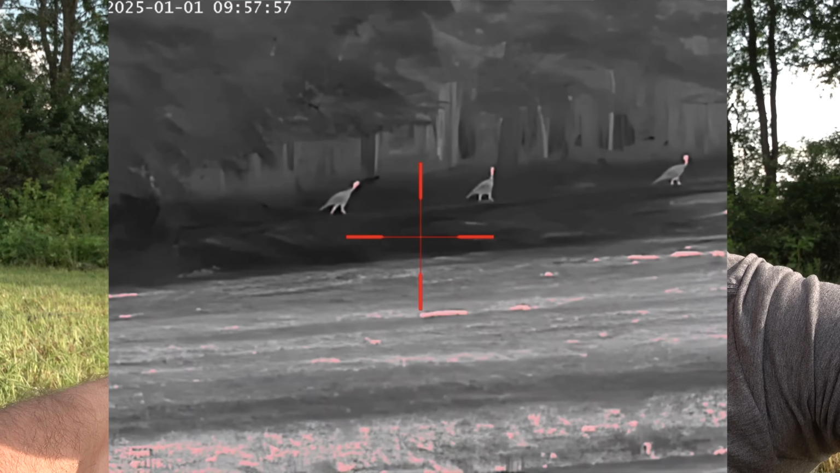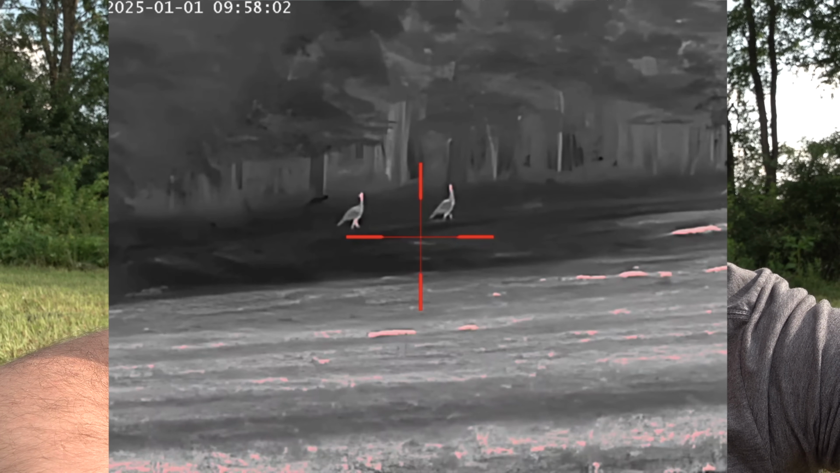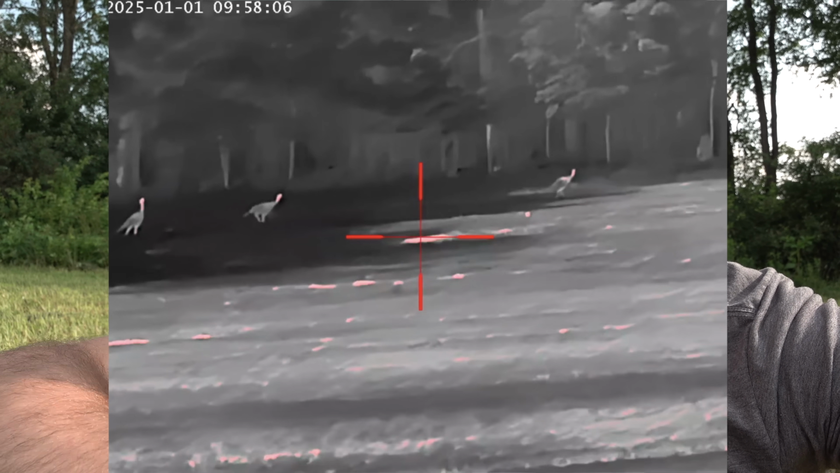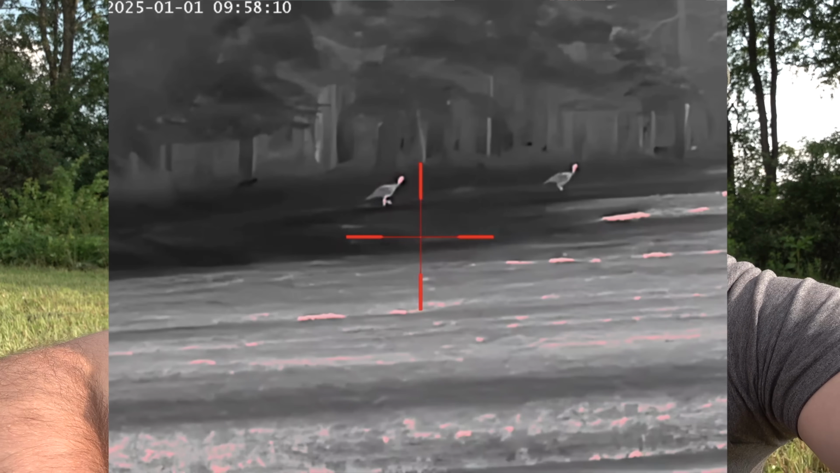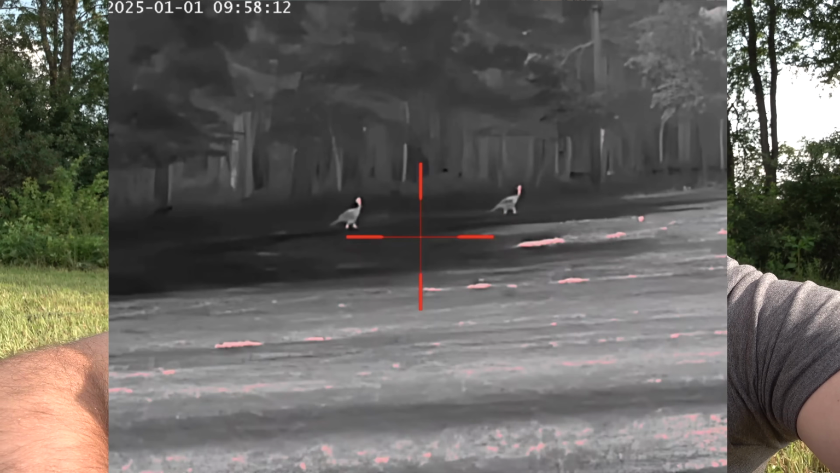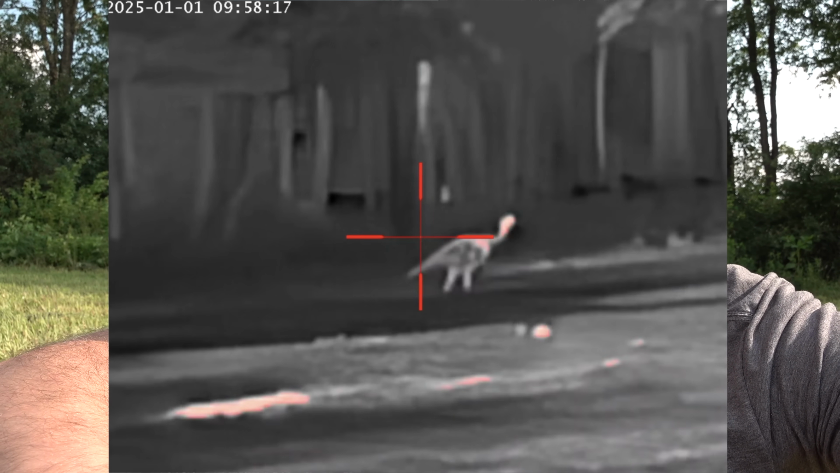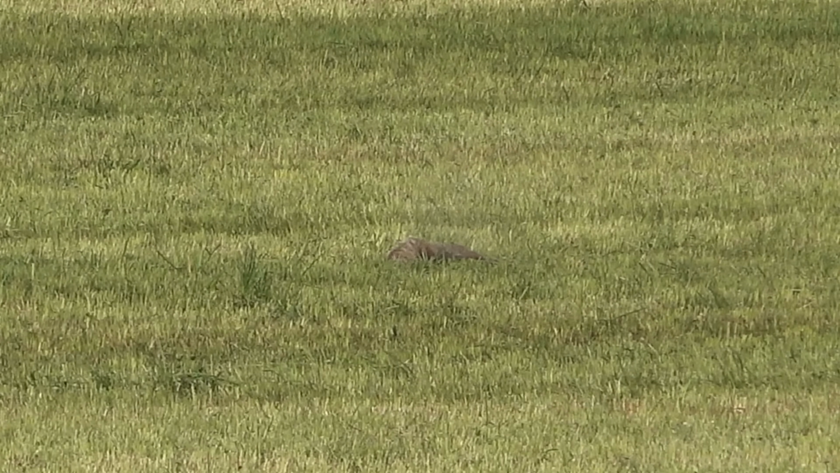I got my reticle changed on the thermal to red, so that way I'll be able to see the reticle much better, the dot in my circle much better on the signature of whatever I'm looking at now. Hopefully another woodchuck pokes out here somewhere. I was surprised to see that second one stand up. They're both toast. That second one made one whale of a thud. 6.5 really ate it up.